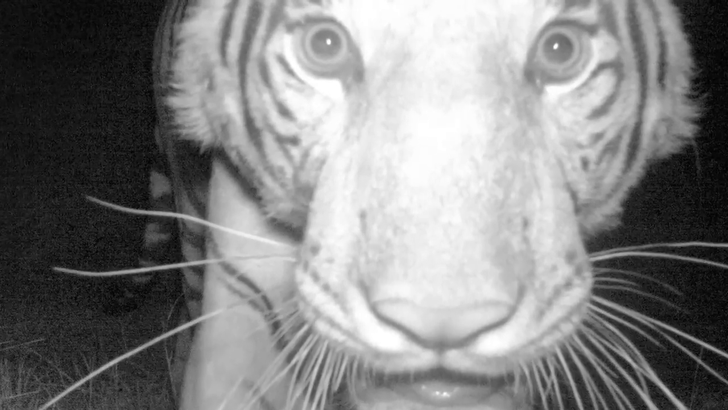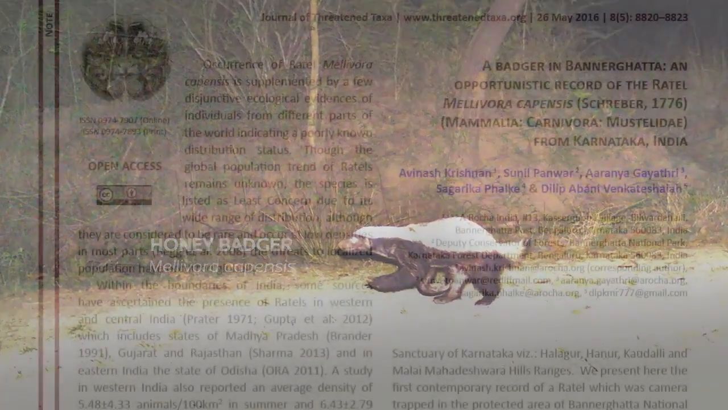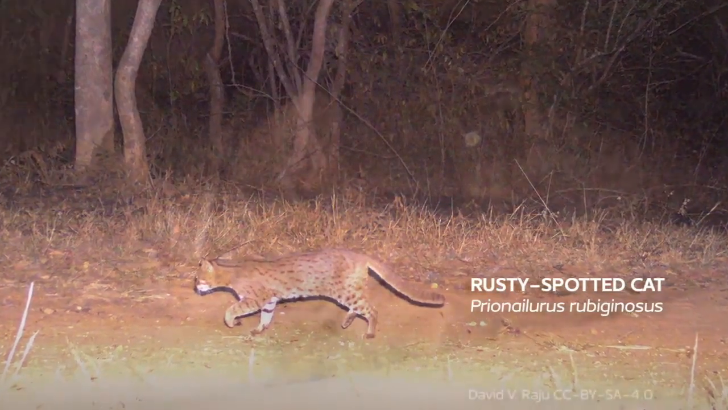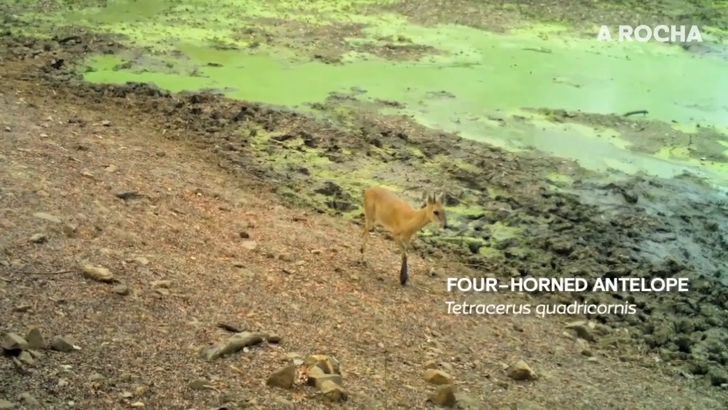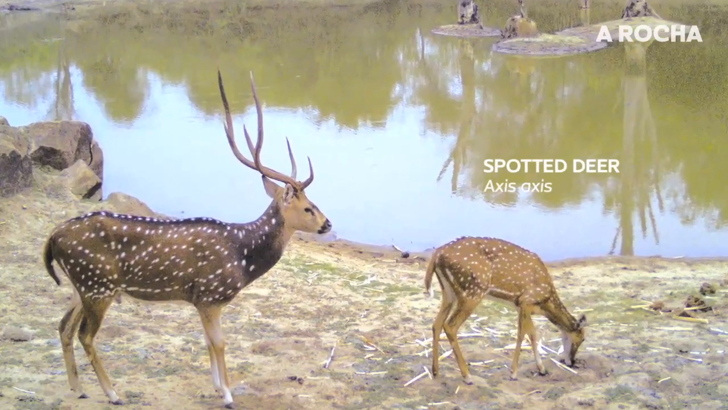And also the 2 other species, one being the honey badger, which was a very important find in this park, because if you look at the state of Karnataka, confirmed presence of this animal has been reported in only 2 areas, one being the Bannerghatta National Park. Apart from that, it has also confirmed the presence of the rusty spotted cat as well as the four-horned antelope, which also contributes to the list of the faunal community, which stands at around 21 mammals,